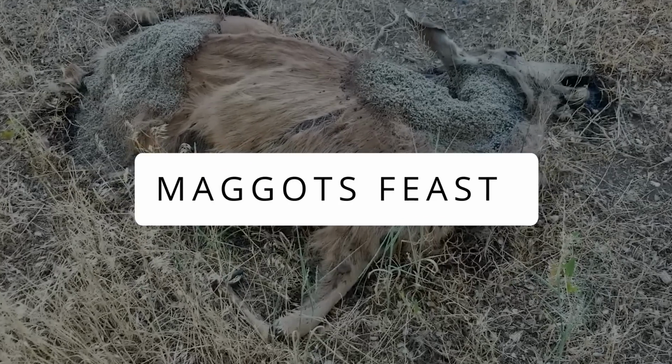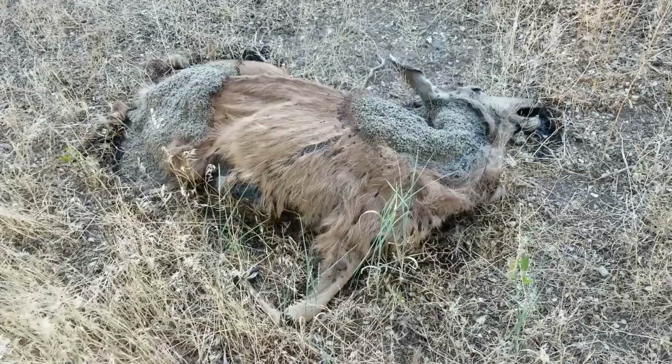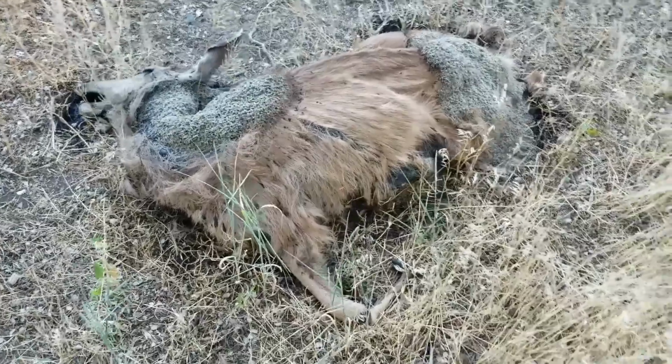Maggots feast. While walking along the trail, this man stumbled upon a deer lying lifeless in the forest. Except it was not a regular deer. Quite creepy to even look at.